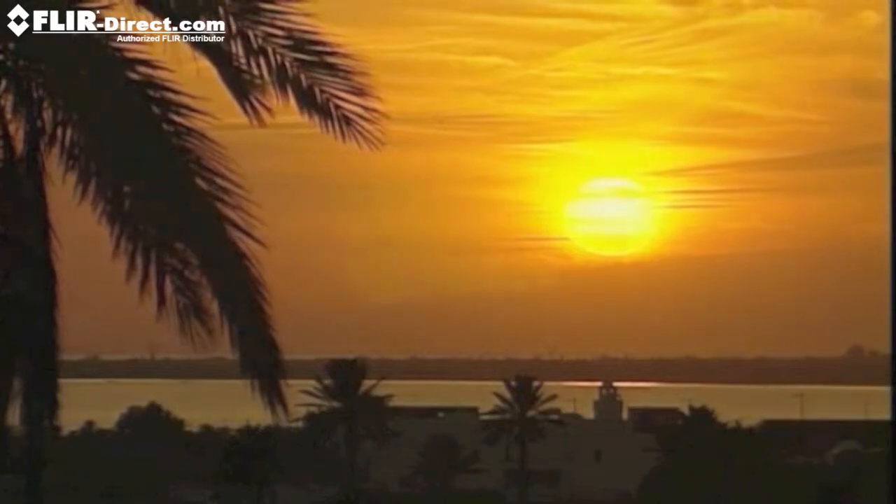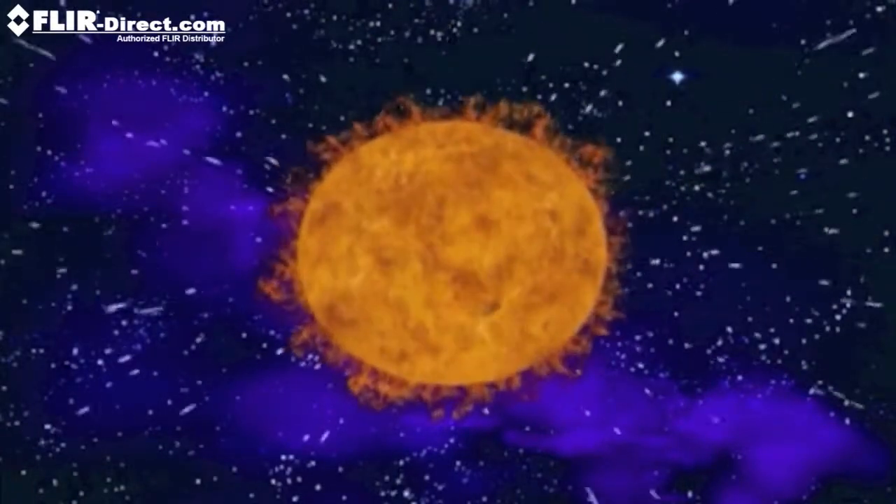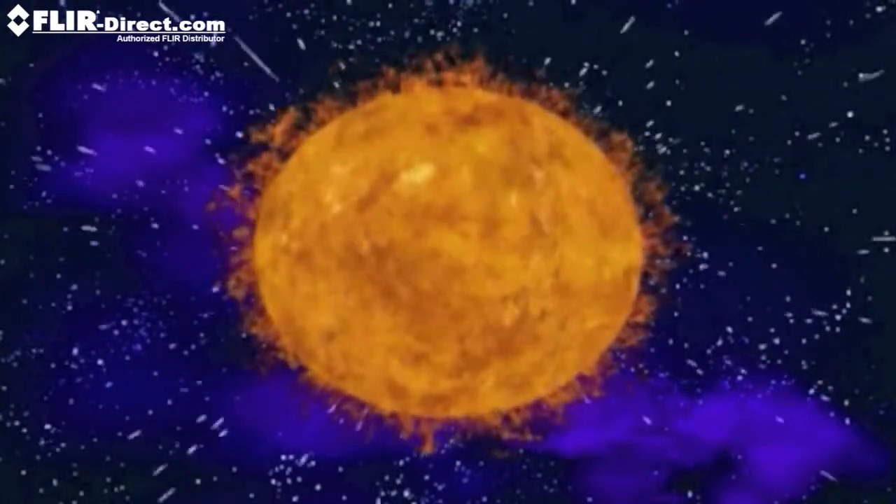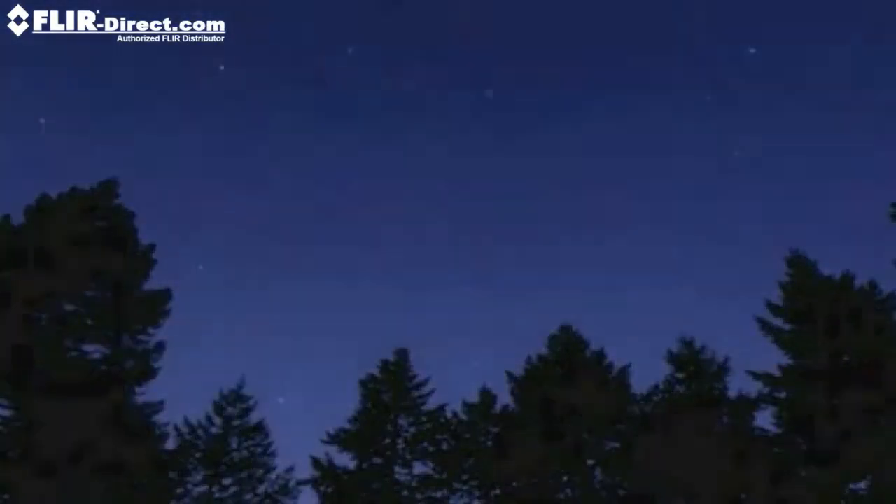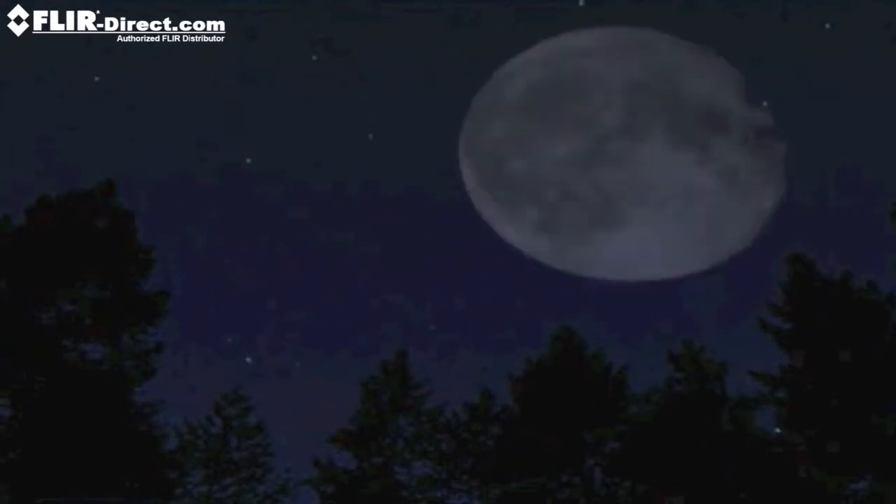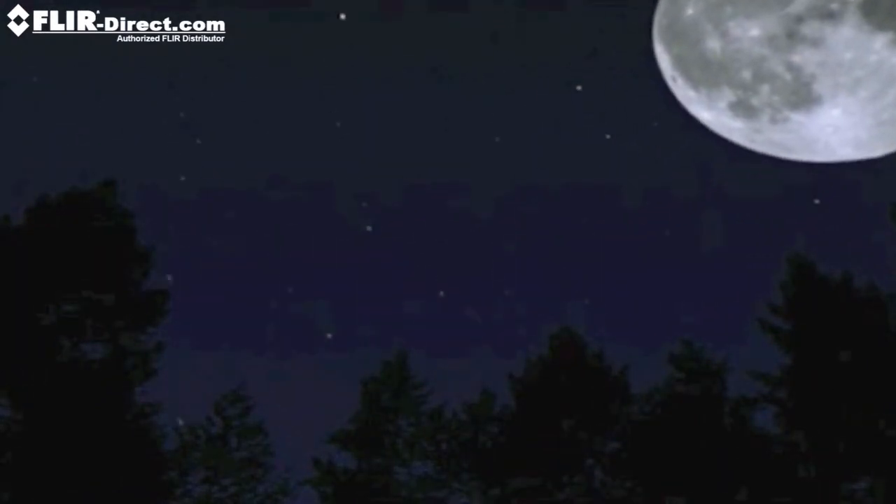Light and water, the source of life on Earth. There it is, coming from stars in the universe, like our Sun, traveling at a speed of 300,000 kilometers per second. It's there, and we take it for granted. The Sun, our closest star and our main source of light, rises and sets every day. Day turns into night, and night turns into day. But is it that simple?